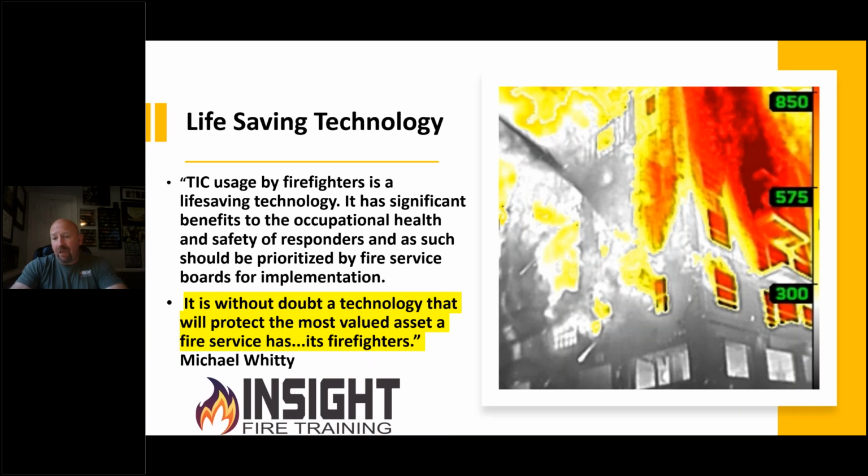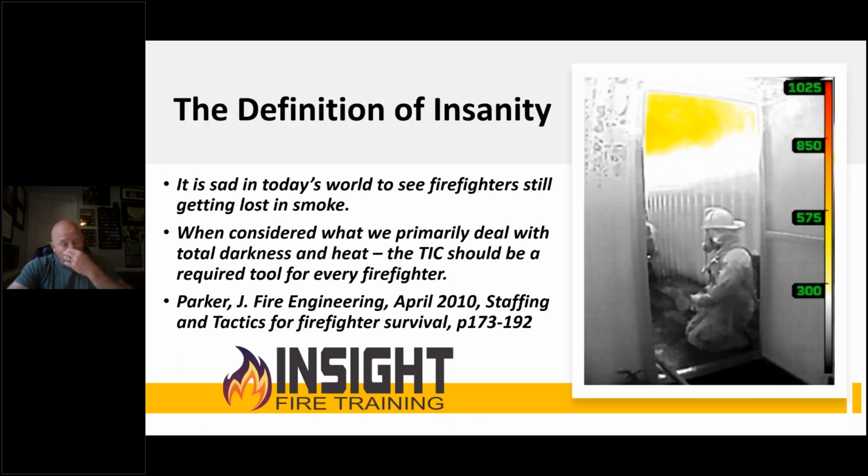This is life-saving technology because never has there been a device at this price point with this performance, this speed and this image clarity, with something called mixed gain mode to give you this type of option. So here's my problem. Perhaps you're familiar with the definition of insanity, where we repeat the same thing over and over again and we wonder why we don't get a different result.